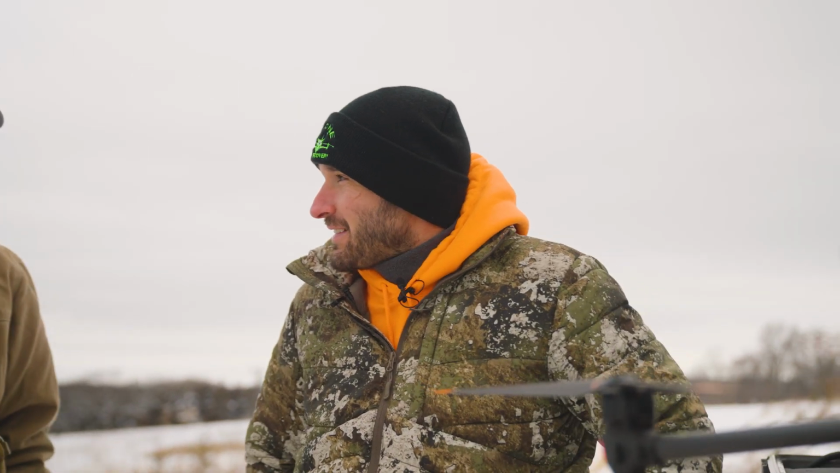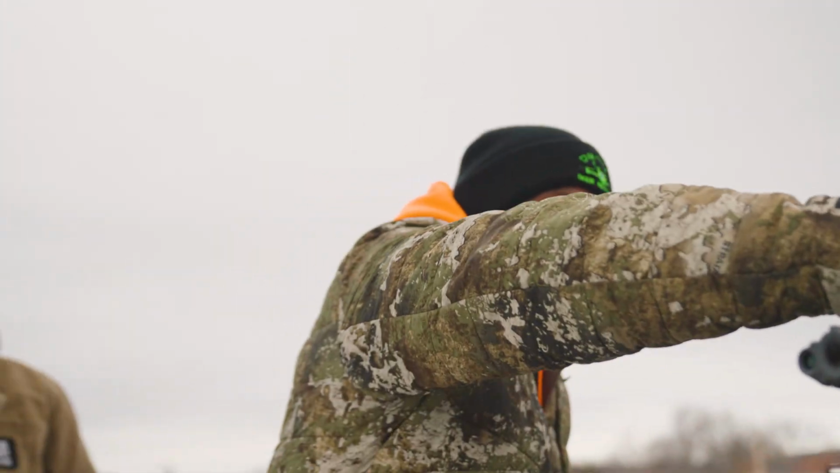I mean, looking at this equipment and based upon the things that you've told me, we're gonna find out here pretty quick. You're convinced without even seeing it yet? I am more than convinced after seeing the little bit that you've already showed me that we're gonna be counting deer here pretty quickly. Good deal. Alrighty, let's get on with counting.